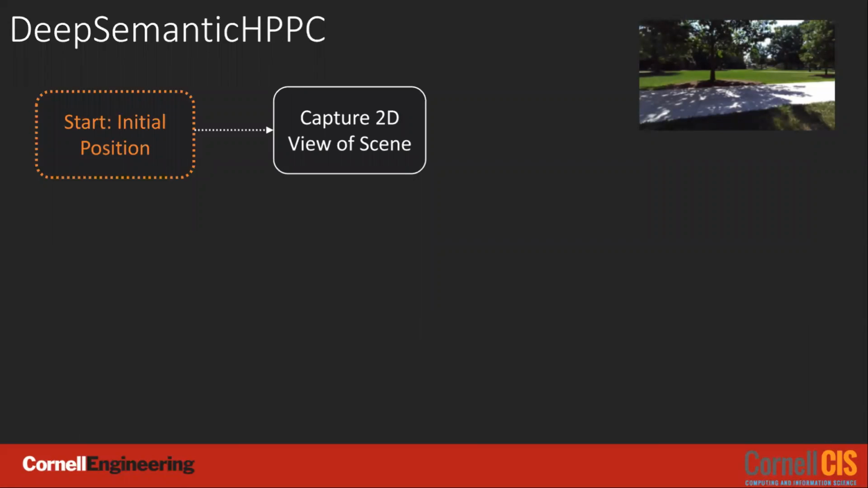Now we present the algorithmic flow of our full pipeline. This will be a high-level overview. For more detailed methods and experimental results, please refer to our paper. From an initial starting location, we capture an image measurement of the scene.